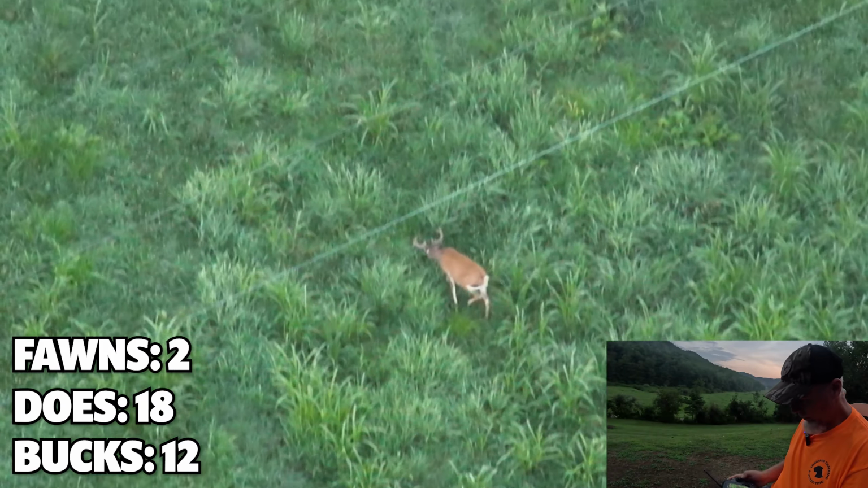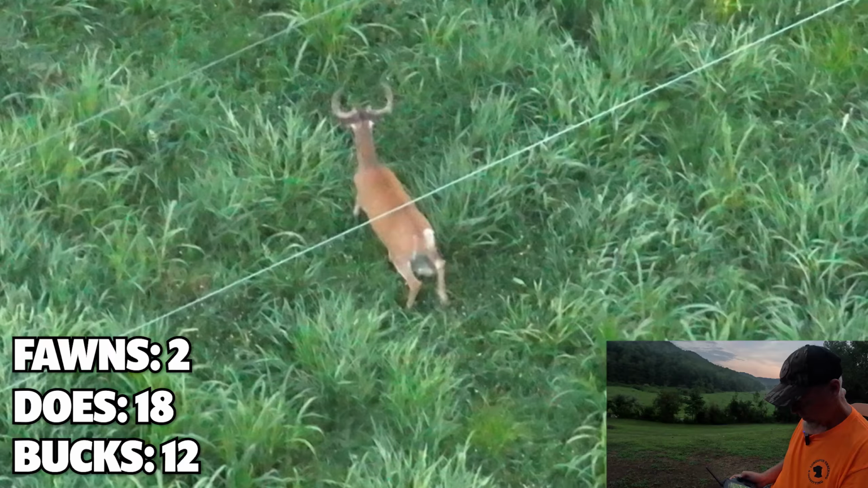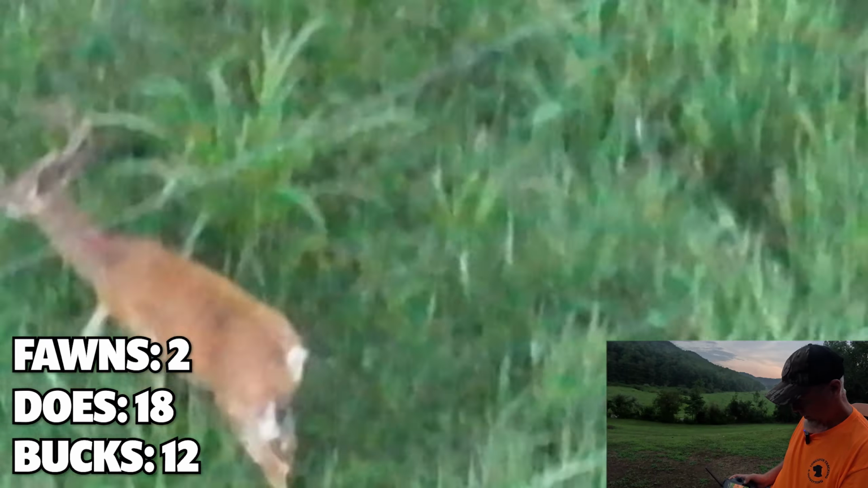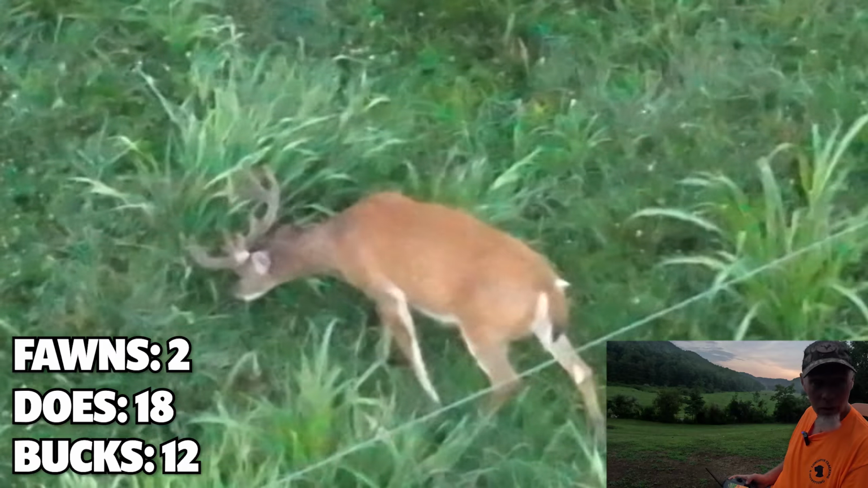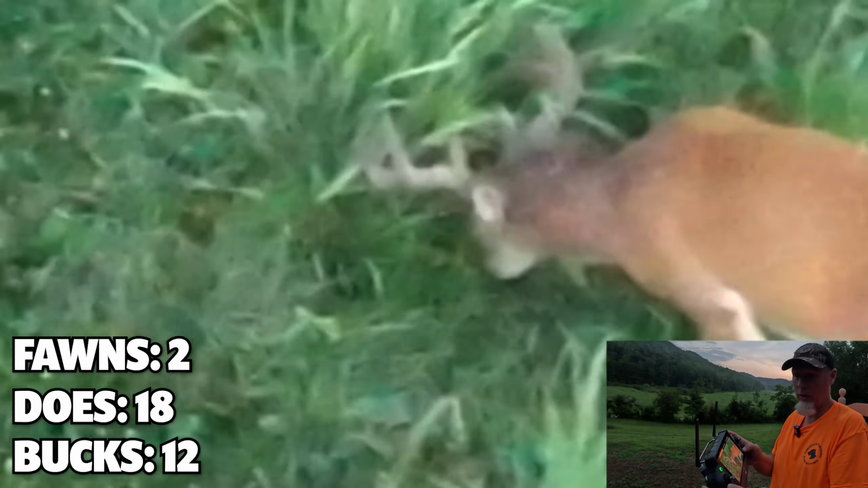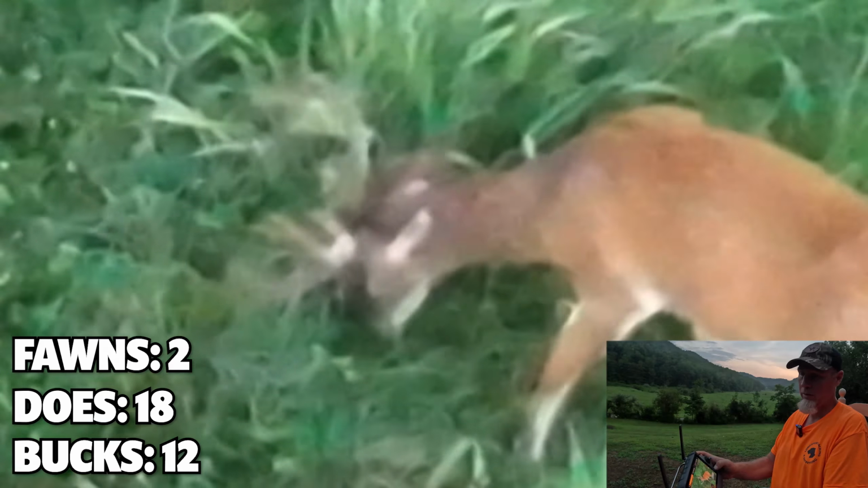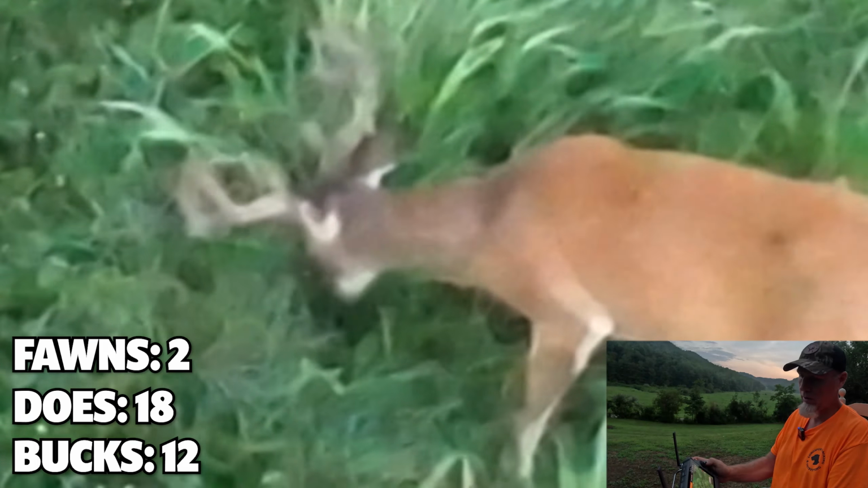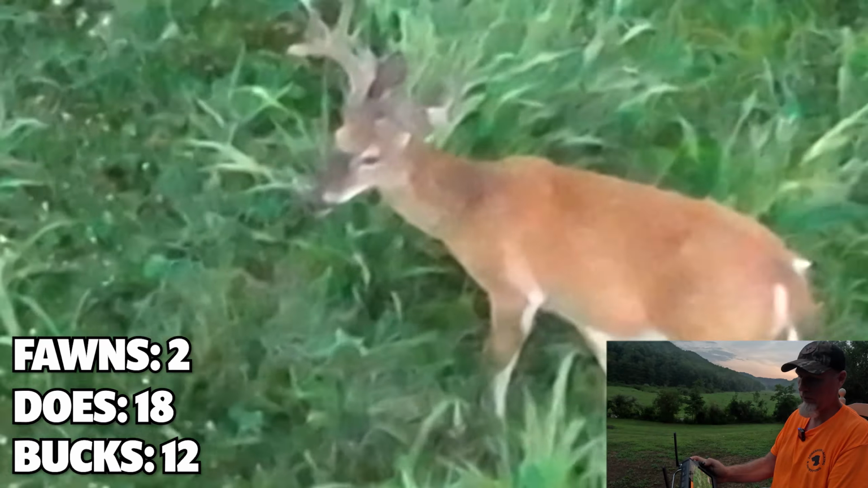What a pretty buck right there. They don't even know we're here. Big buck. Yeah, there's a big buck. And there was another one right there with him.